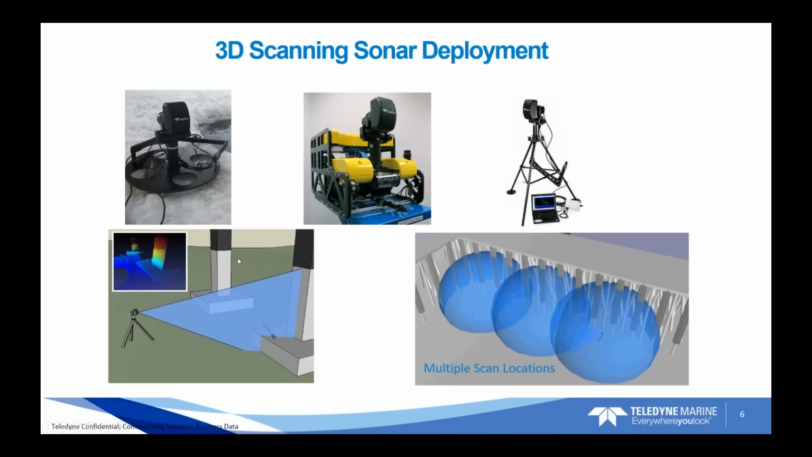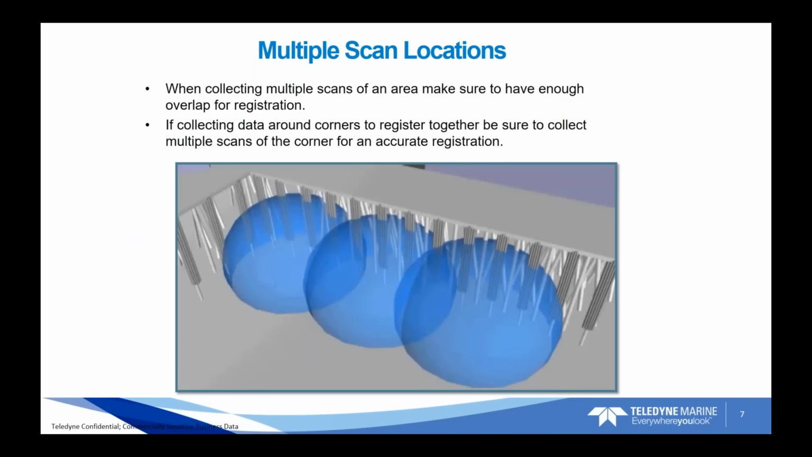So if there's any areas where there's, say, a seawall or a bridge footer that has some scour or undercut around the bridge footer, you can get the sonar real low to the seabed and get the array to image into that undercut to get a really good volume calculation of the actual amount of material that's been removed from that structure. And we'll see a couple examples of that here in a little bit.